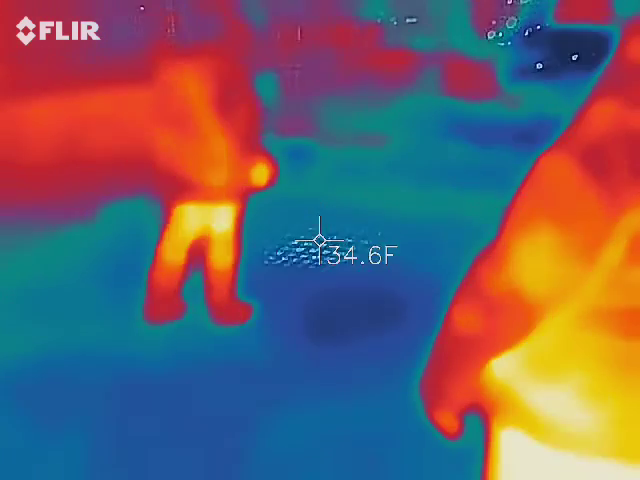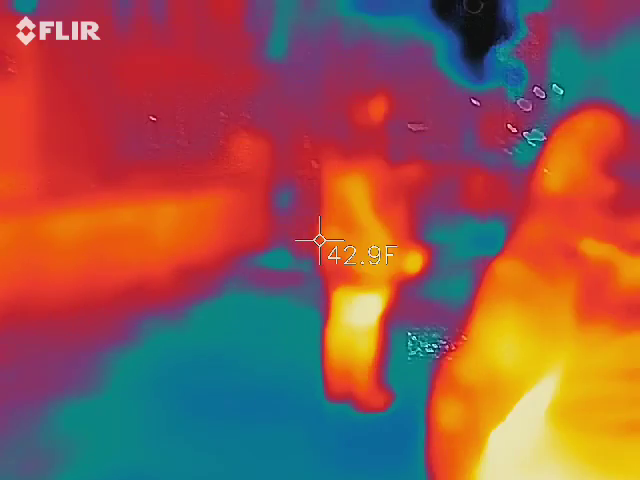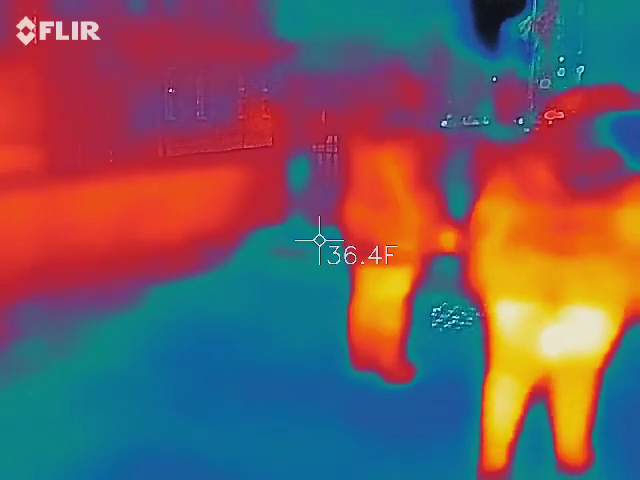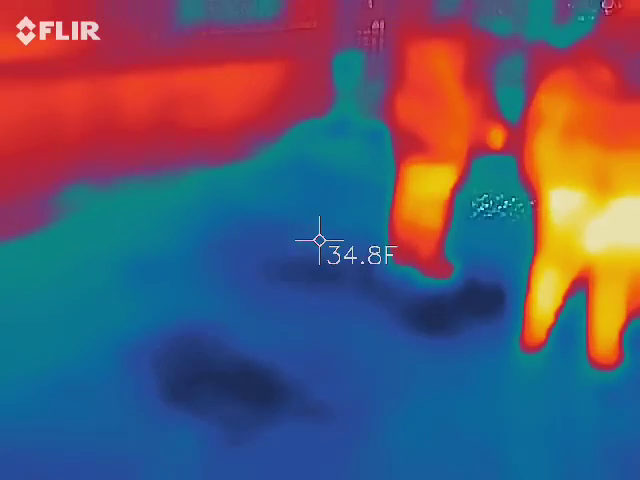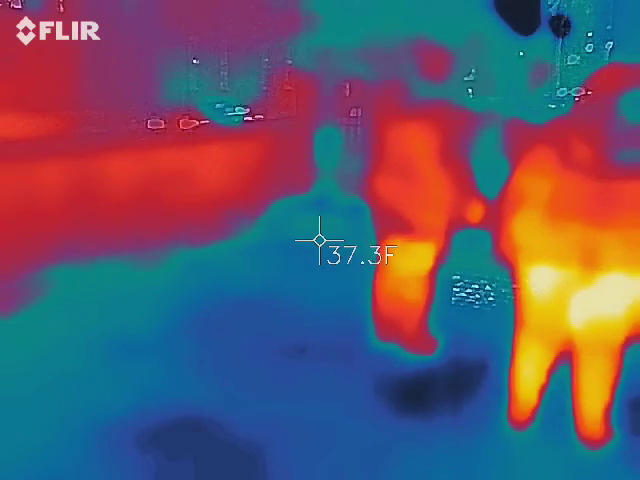Did you see what we think was the shape of a person for a second? Okay, ask her something. When he's right behind him. Yep. I don't know if that's just the way that the ground and the gate came up or what. Yeah, I think so.